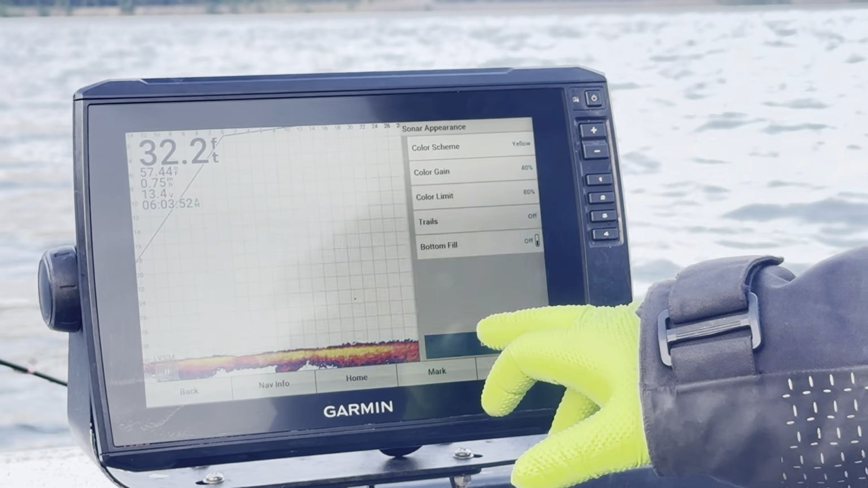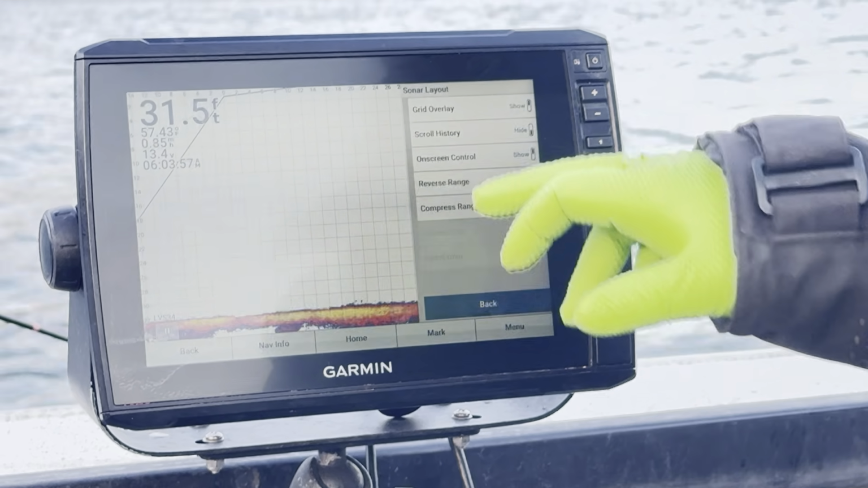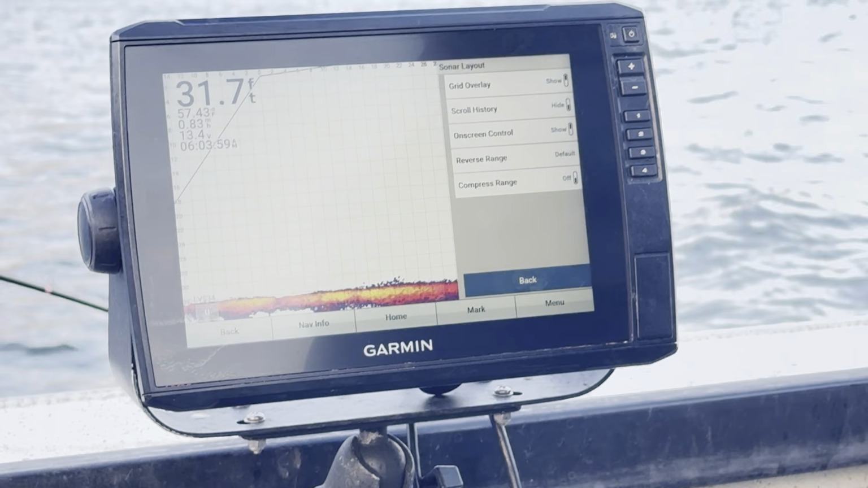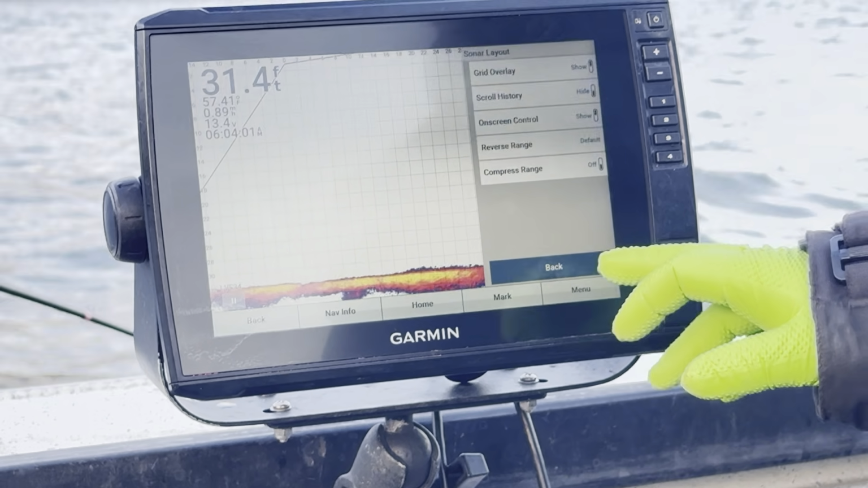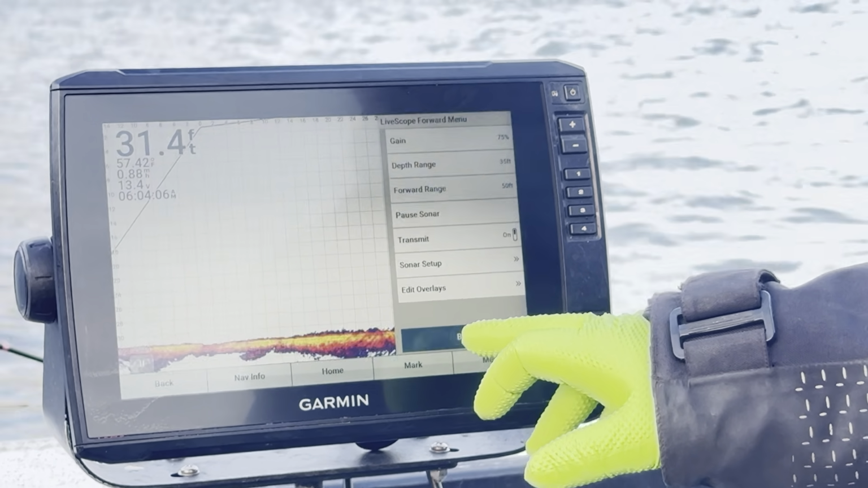Let's go back. Went through that. Let's see here. What we got in layout? Not much you really need to worry about in layout. And back to our main screen.